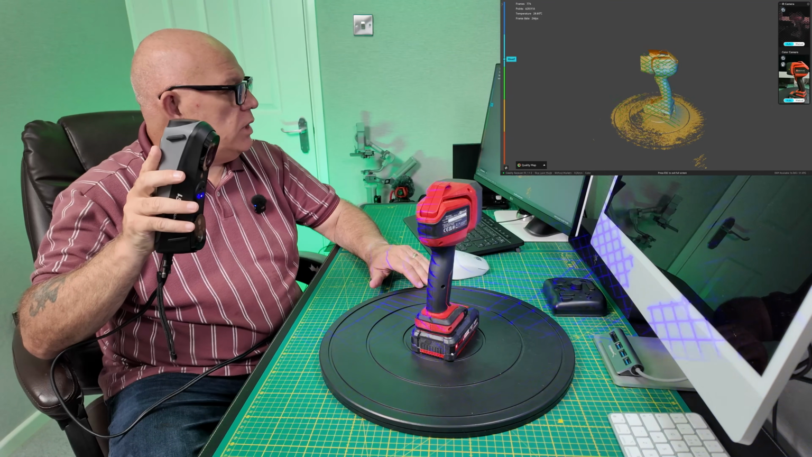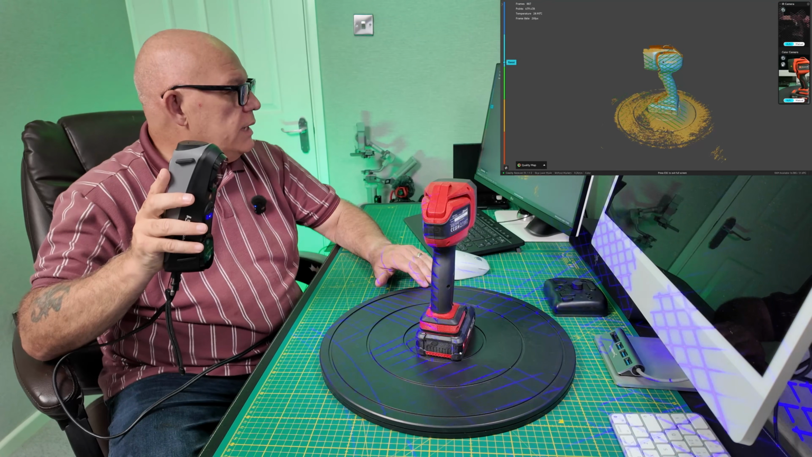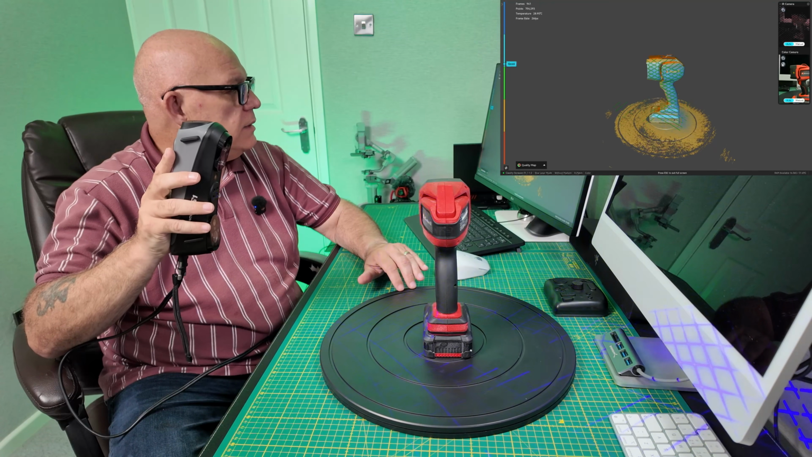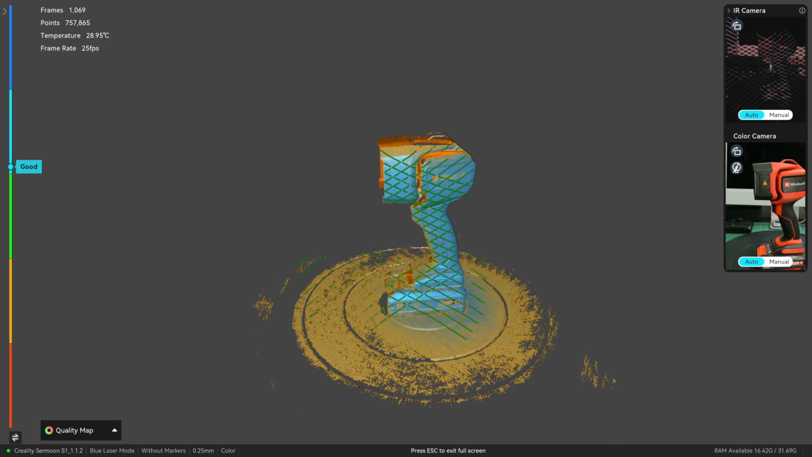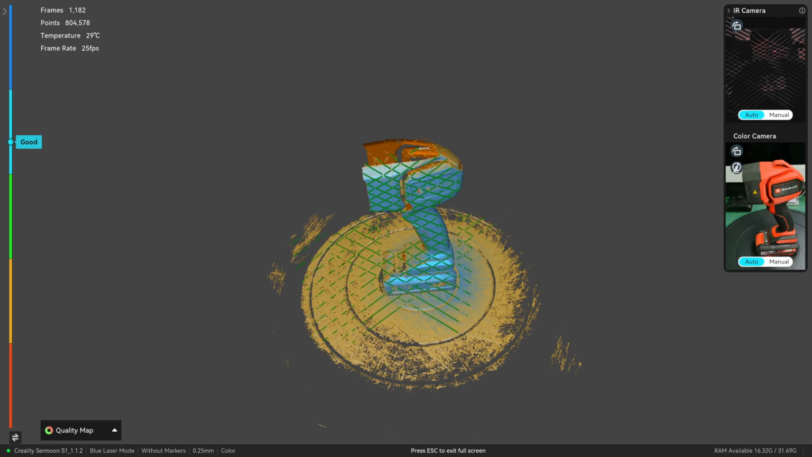Coming around the side. Now what I'm looking for when I'm scanning this is whether it wobbles, because wobbling is a sign that it's just about to lose tracking. So let's come down to the bottom a little bit. See if I can just come over to the top.